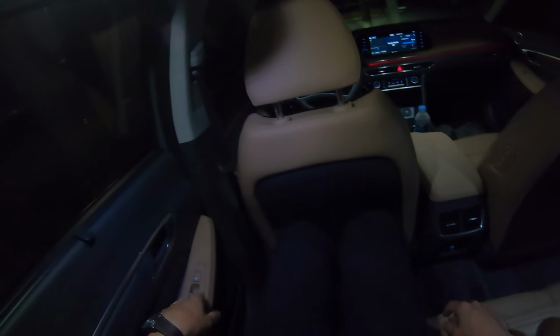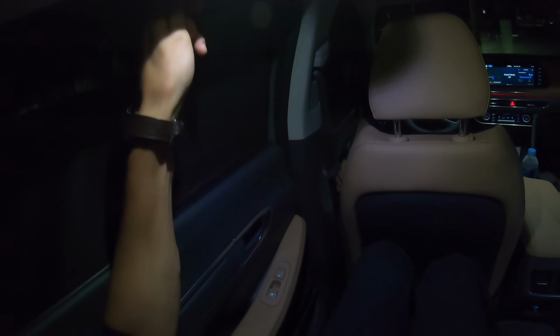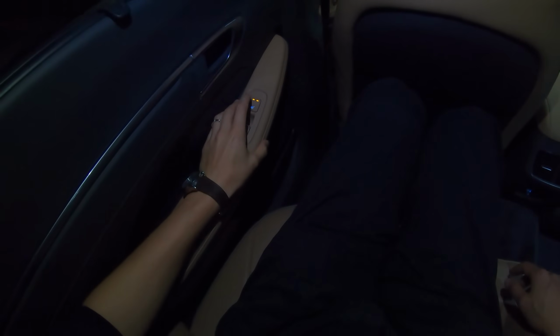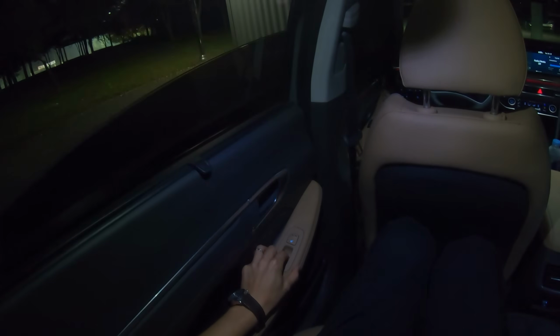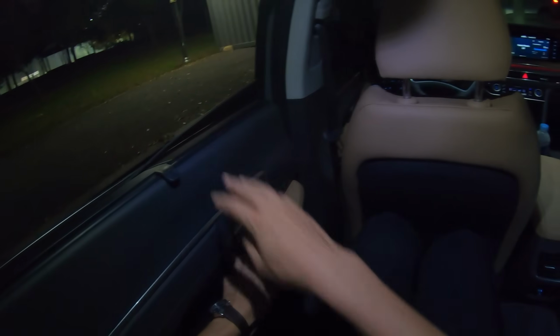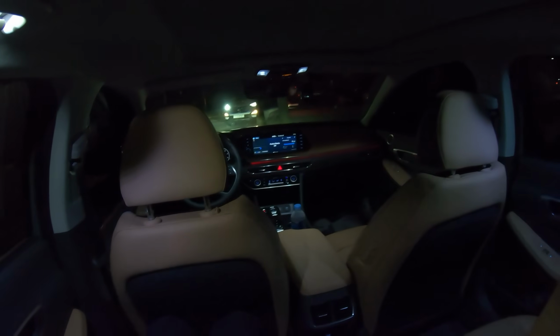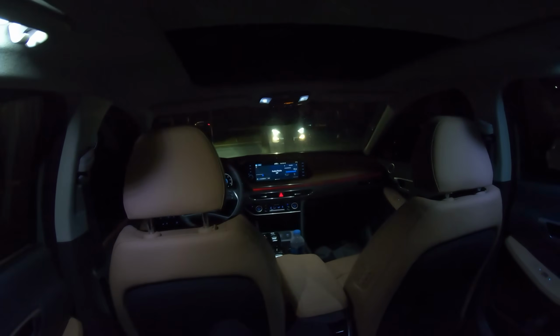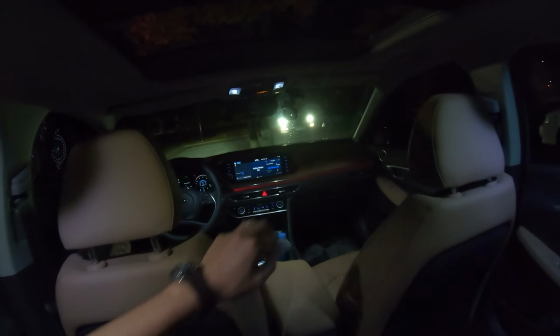Let me also show you the second row seats. The second row seat is the same. It also has the manual sunshades for the sides. Very nice, 2-stage heated seats. The window goes down that much, so it's pretty nice. I really like the cloth they used on the ceiling. Our tester also has a panoramic moonroof. It opens about halfway, so it's very nice.